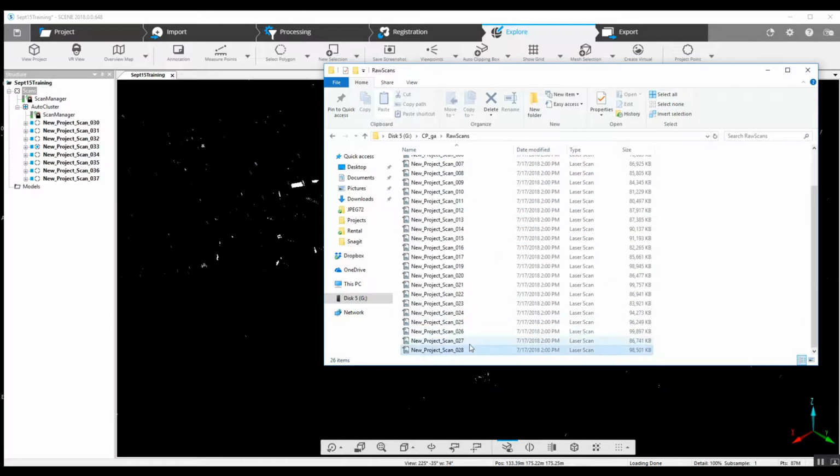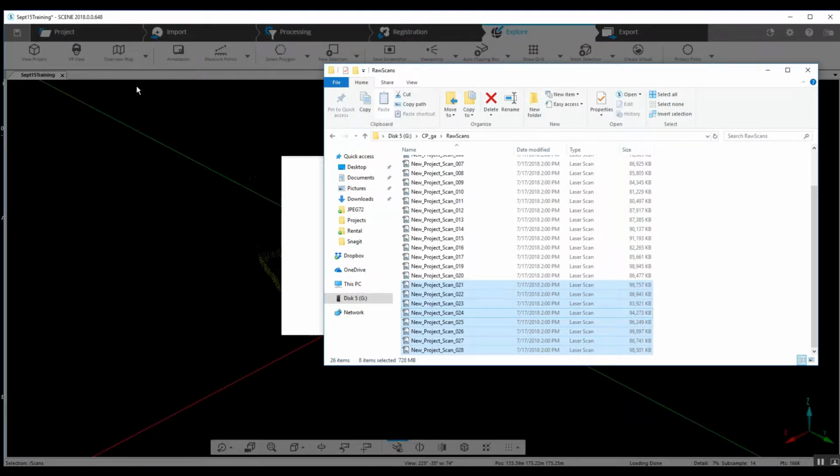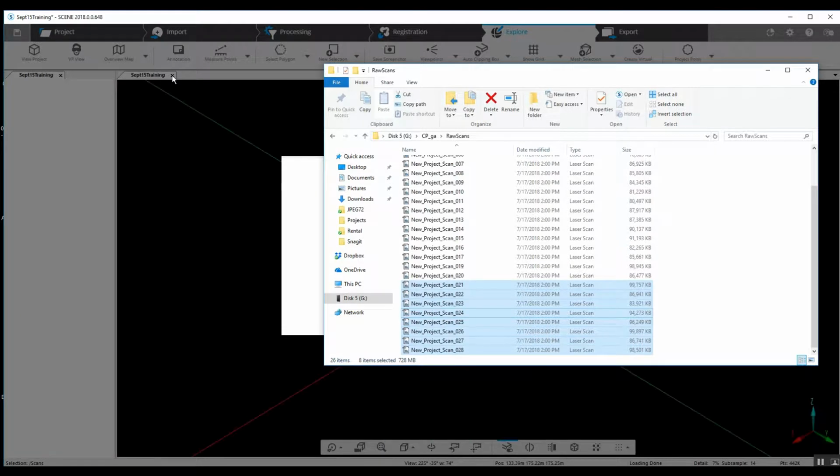We'll grab a bunch of them and drag and drop them right into the existing project. We can do all of them, but for time's sake, we're just going to grab a bunch. I'm going to drop them in the main scans folder, not in the actual cluster that's already been created.